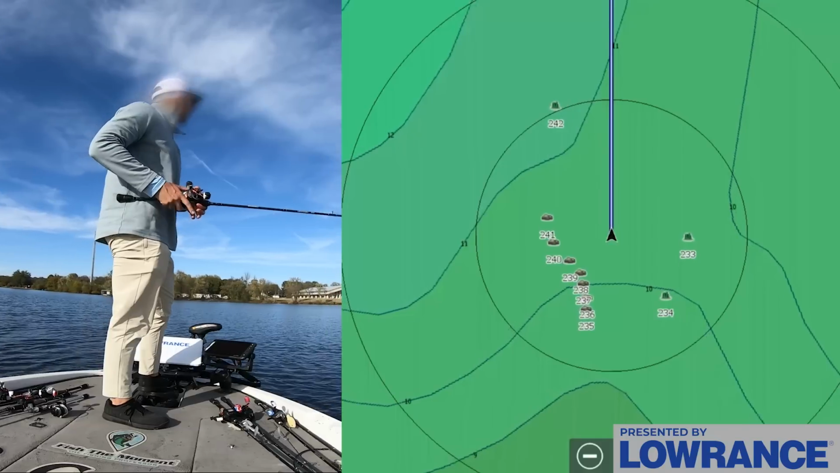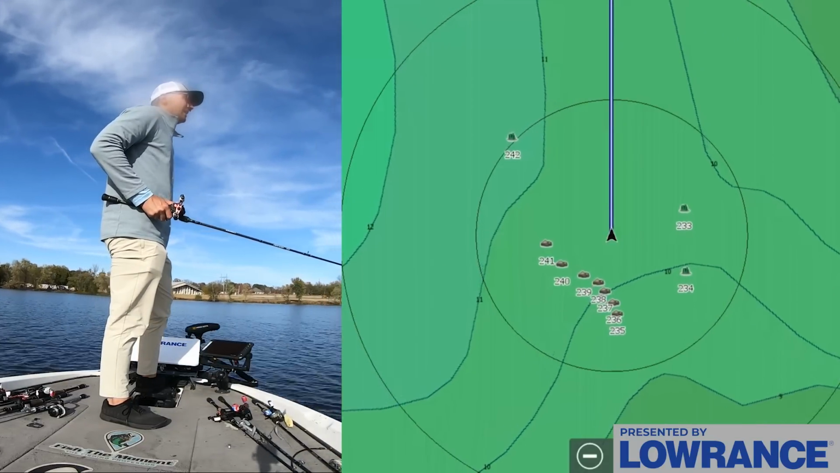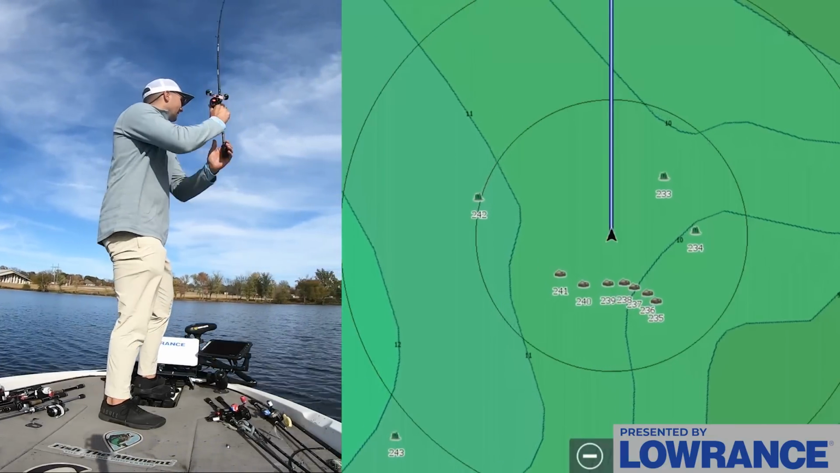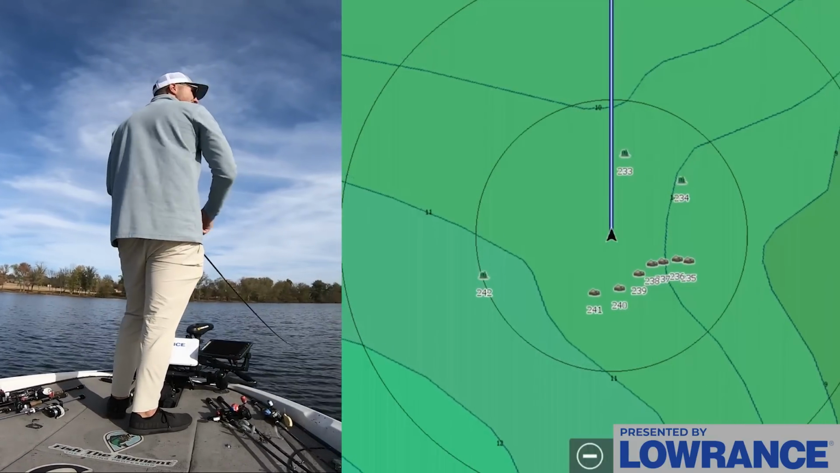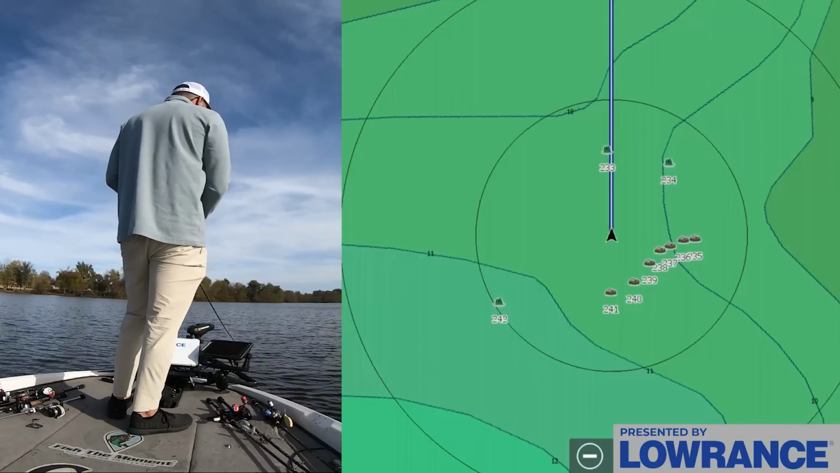Okay, so 40 minutes since we started talking and doing all this. Got our first bite. You might think that is a long time. It's not a long time. That is very quick, actually. But you saw the whole process of how we found this pile. And again, had to kind of dial it in a little bit.